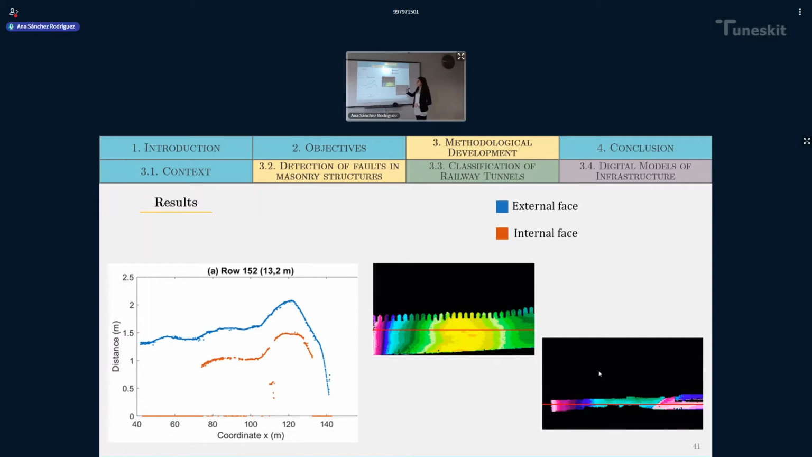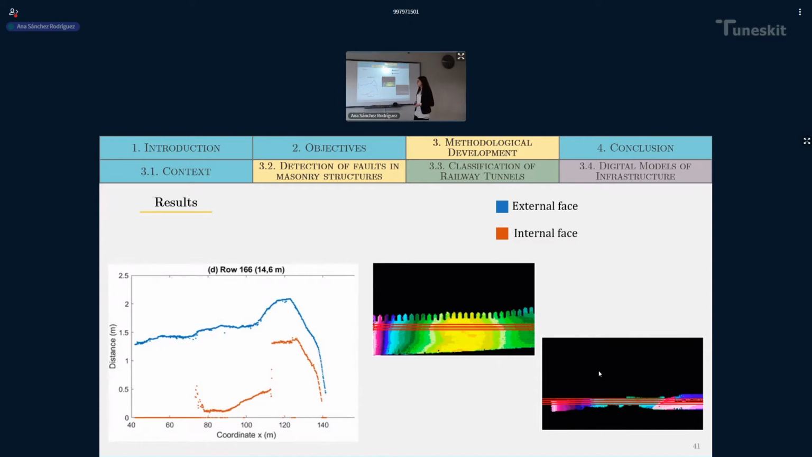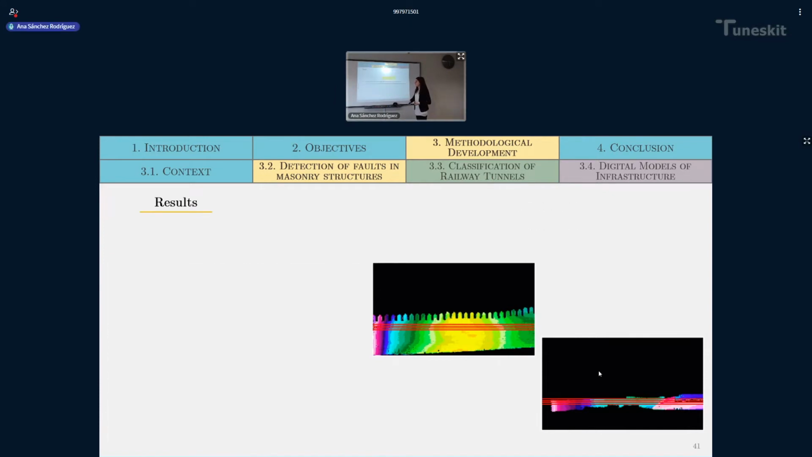And as you can see, both faces of the wall, the external and the internal face, are opening following almost the same curve, although the external face suddenly suffers a peak of distances. This happens along the whole height of the wall. These are the results obtained for this conference paper.